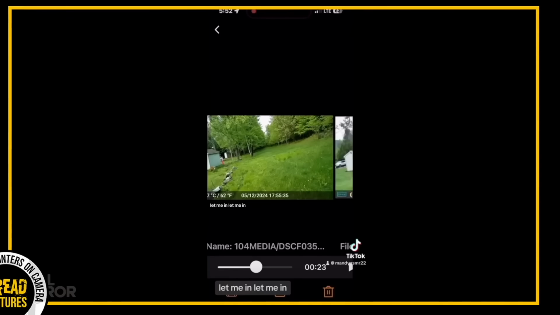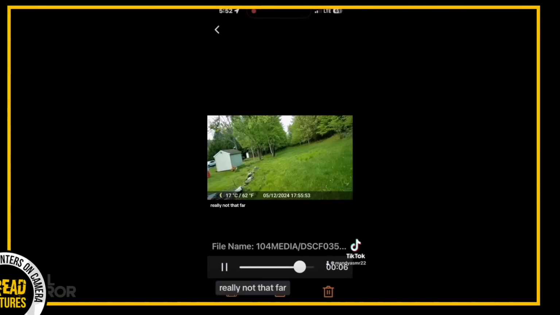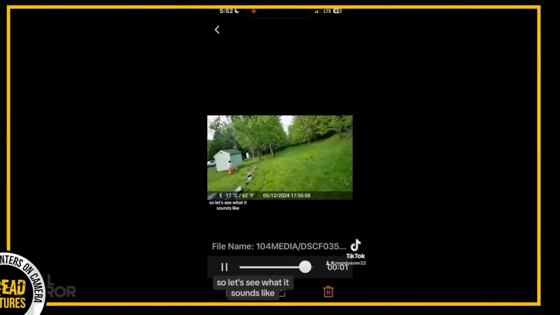Let me in. Let me in. Really not that far. I'll show you guys the distance. The trail cam's right there, so let's see what it sounds like.